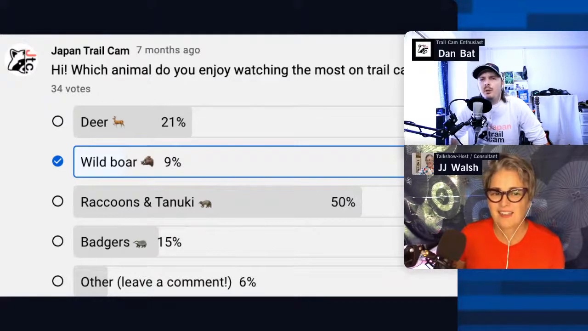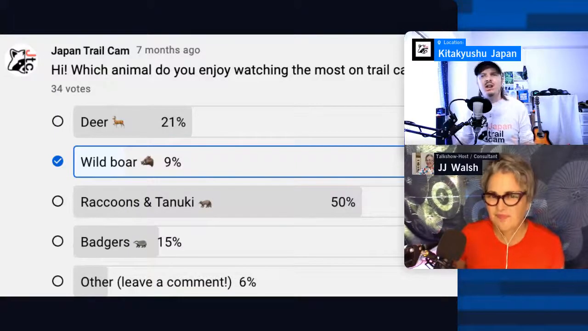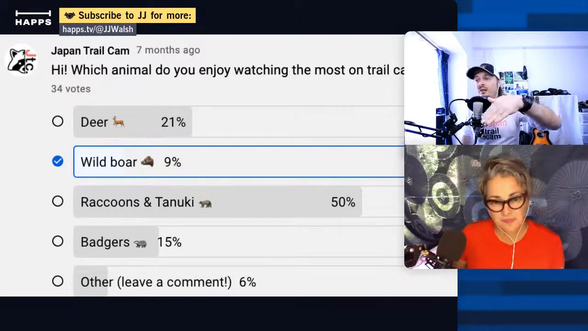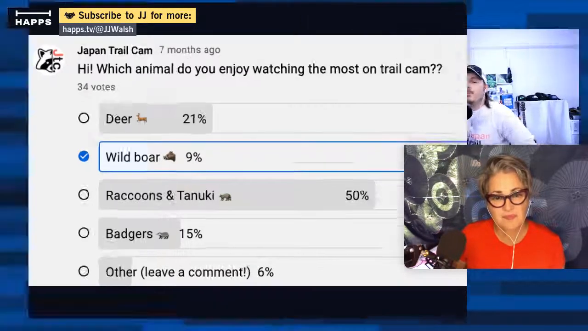Raccoons are a little bit of a problem, because again, they're an invasive species, and sometimes they'll eat native species like crawfish and some crustaceans in some rivers, and potentially fish as well. Tanuki have actually been known to dive, not deep, but they'll dive into the water to catch fish or any other kind of aquatic wildlife.